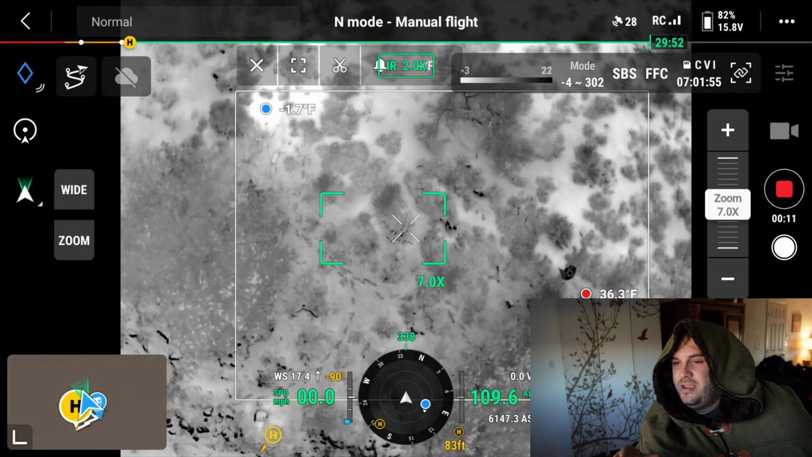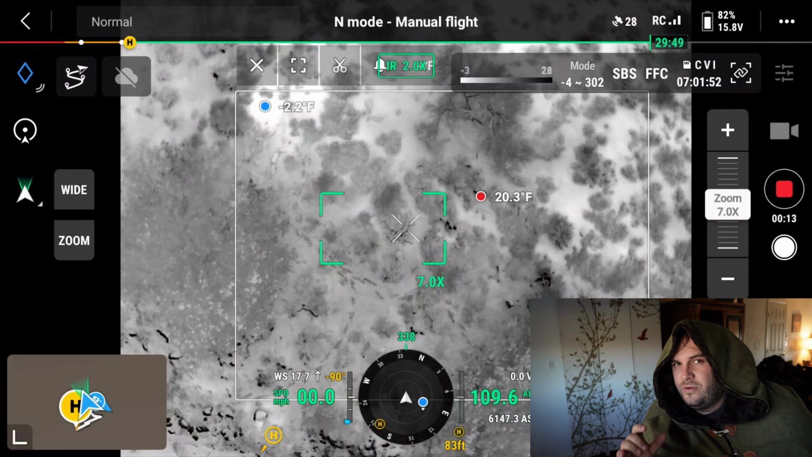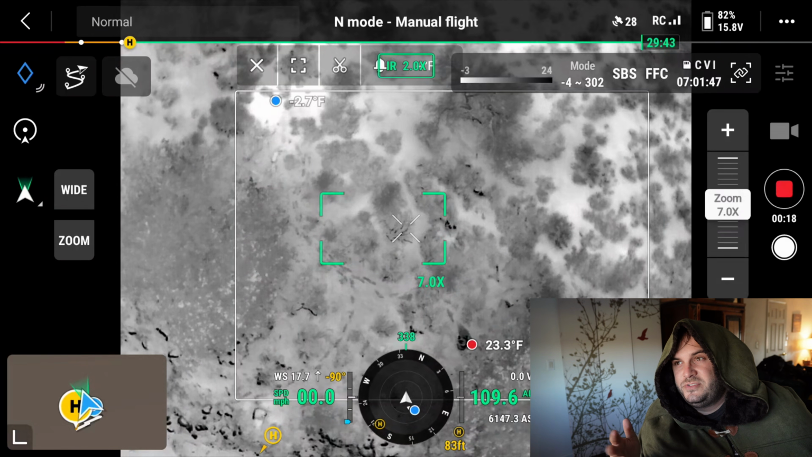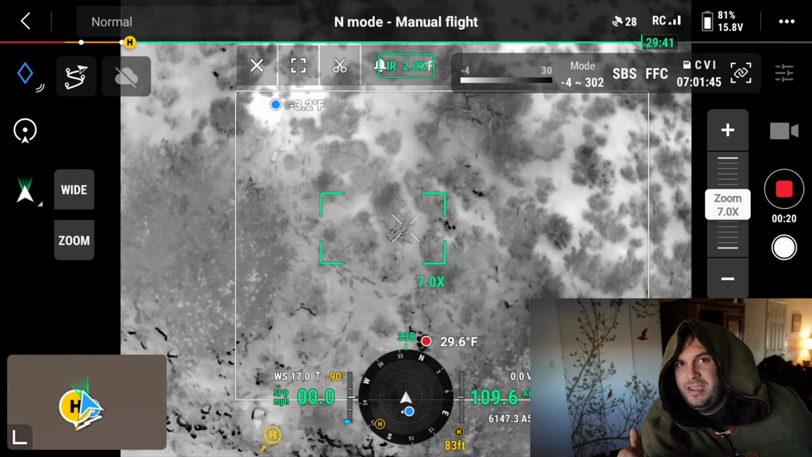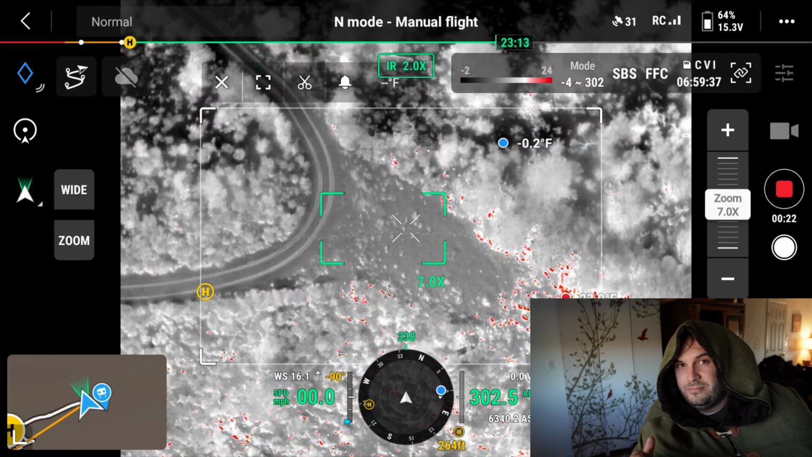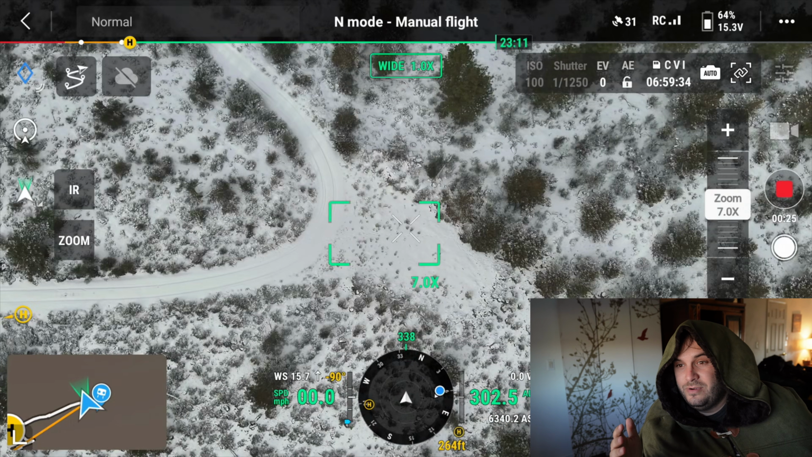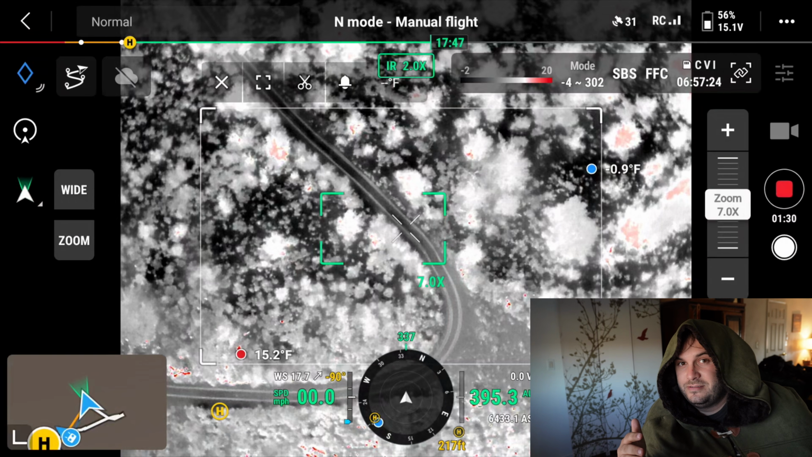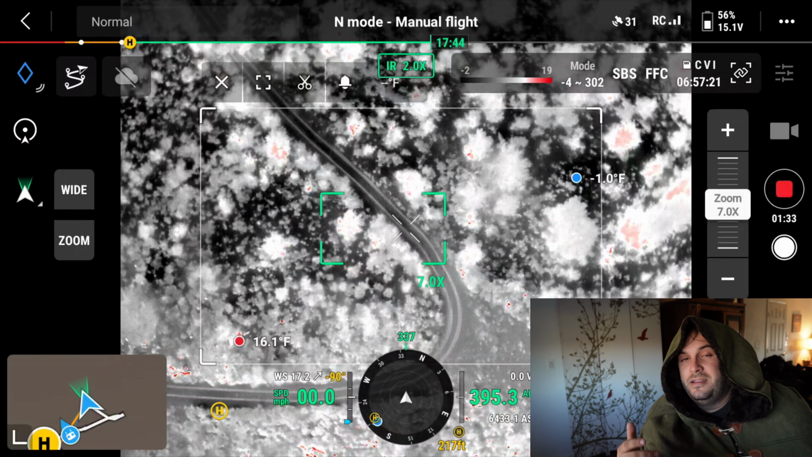But I would say outside of right on top of you, going back to our first foray into this whole video, when the drone was about 100 feet or so off the ground, that was the clearest sight picture I had on the drone of me, and everything after that, you could really make a good case to say this Knightweave Cloak will afford you a pretty significant amount of defense from a thermal imaging camera, in my personal opinion.